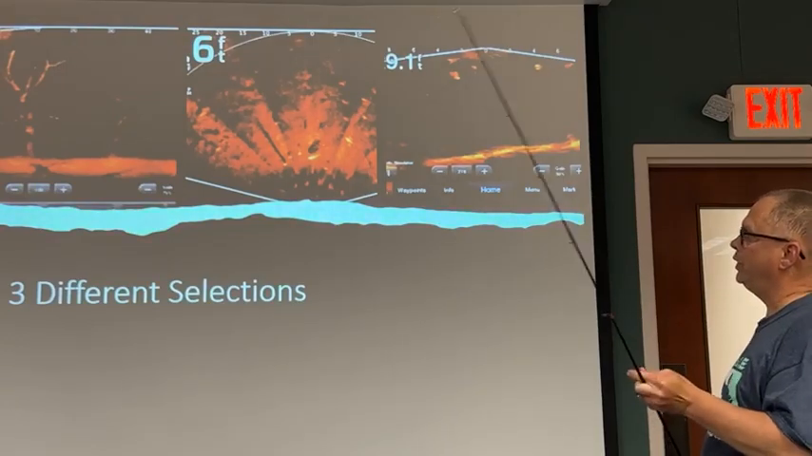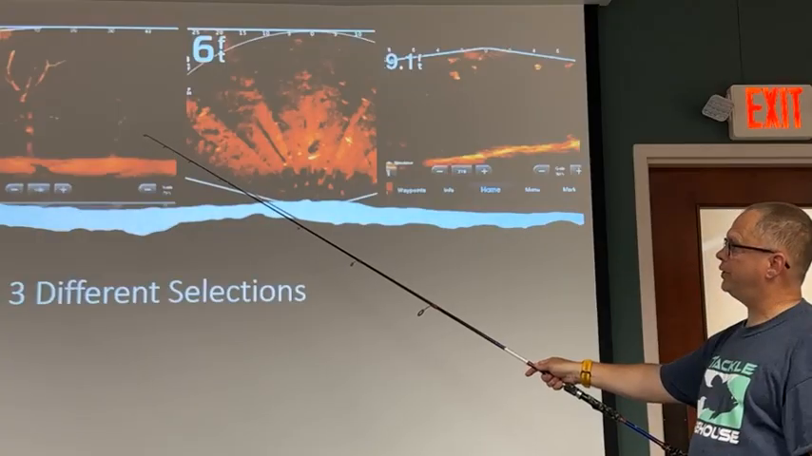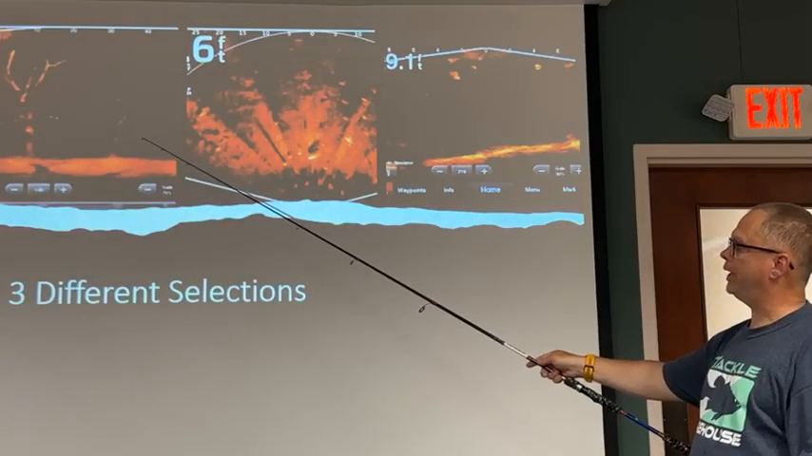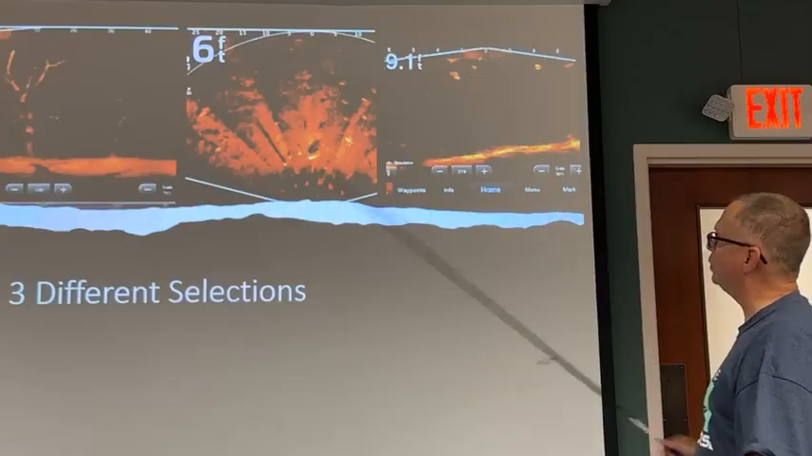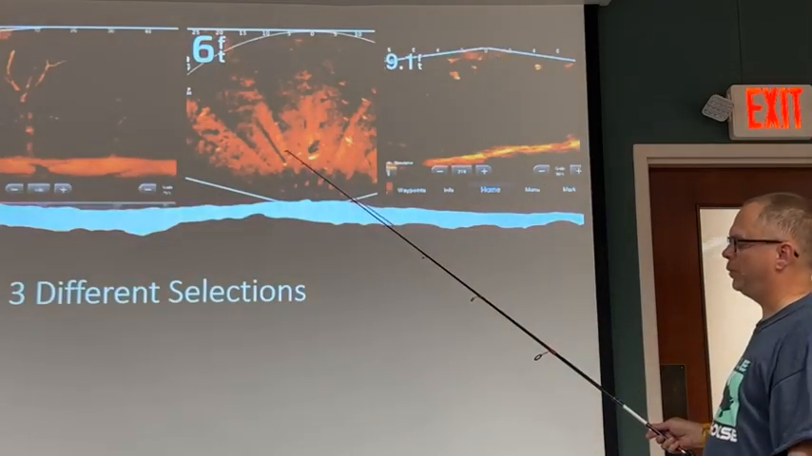There's 3 different selections you can use. This is the forward view. I don't think Mr. Hartman touched on that too much. He was more looking at the down view. So you have the forward view, you have the down view, and you have what is called perspective.